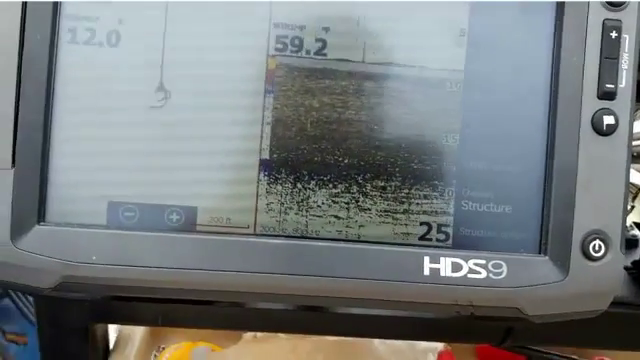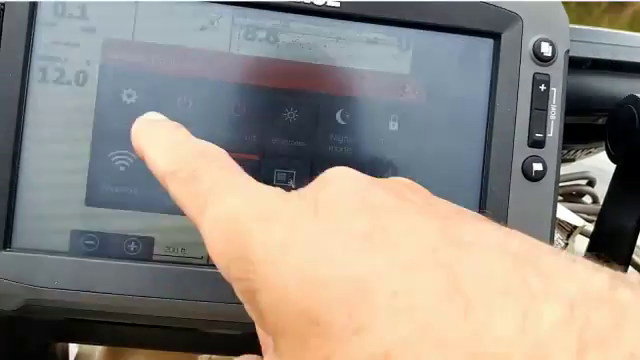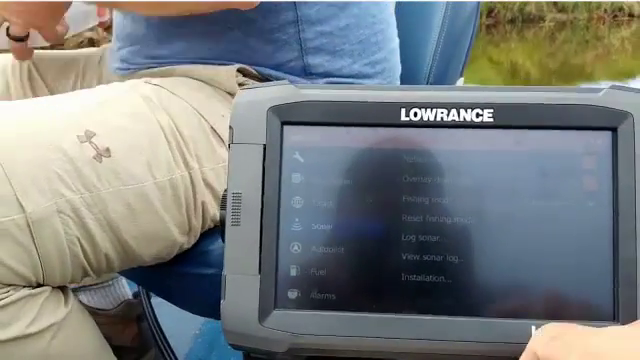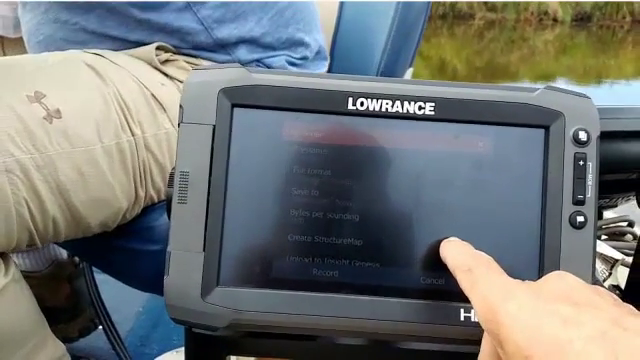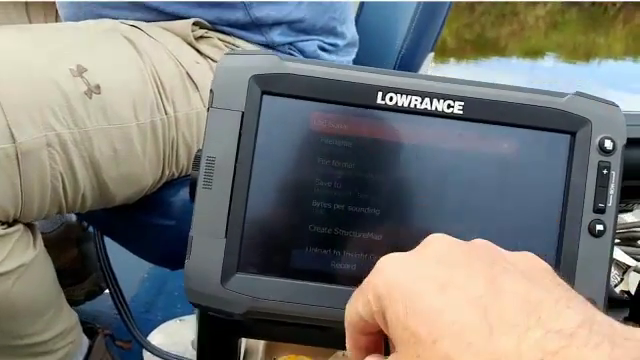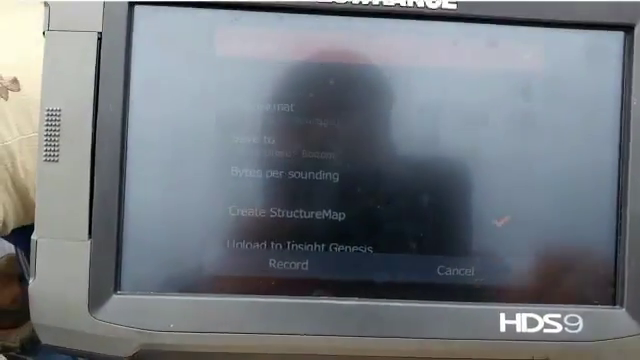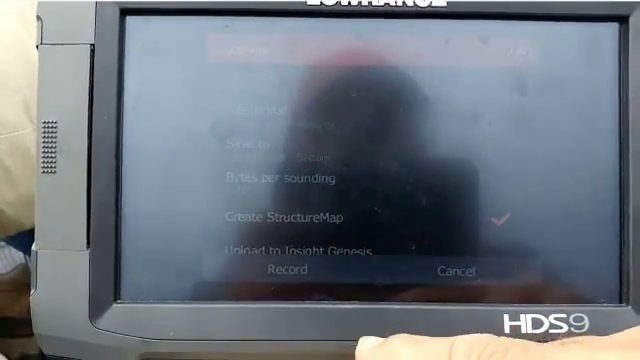So to start recording logs, the simple way would be to hit the power button. Click on Settings, click on Sonar, click on Sonar Log. Now you want to make sure you select Structure, Create Structure Map. And you can name the file name. I don't bother. Some people make a big deal out of it. I don't bother. You can always rename them later, whatever you want. I like to store them when I upload them into different folders, and that tells me good enough. Anyways, and now I just hit record, and it will record.